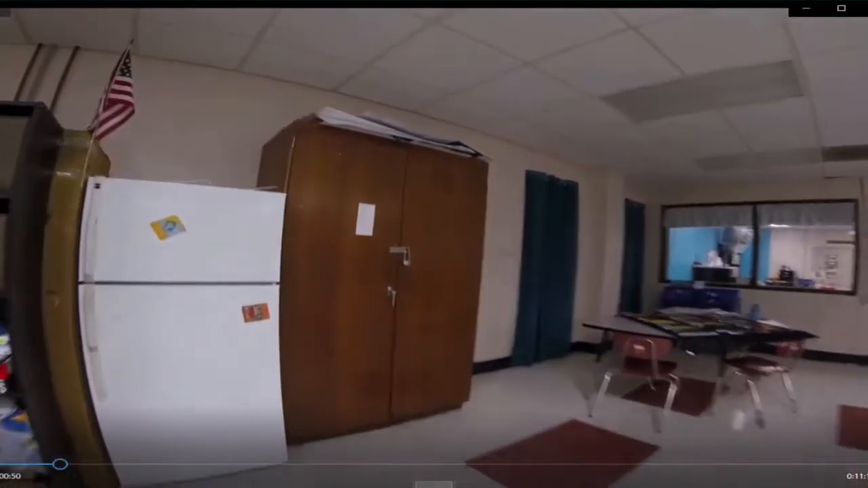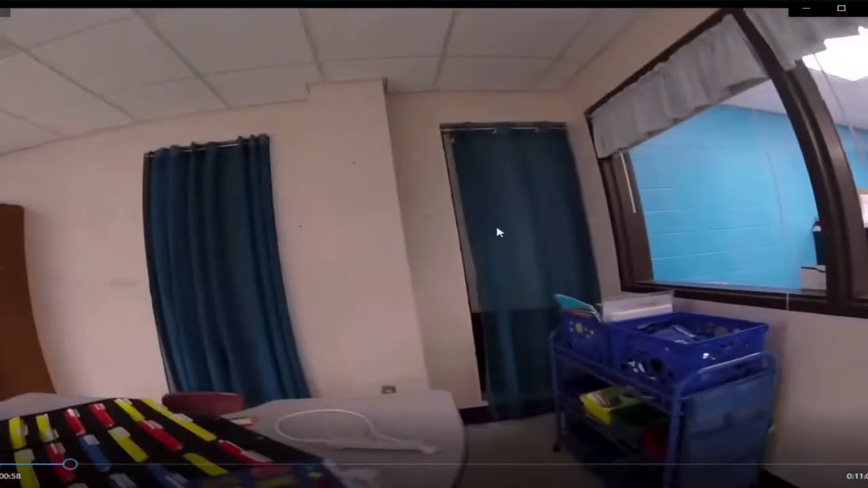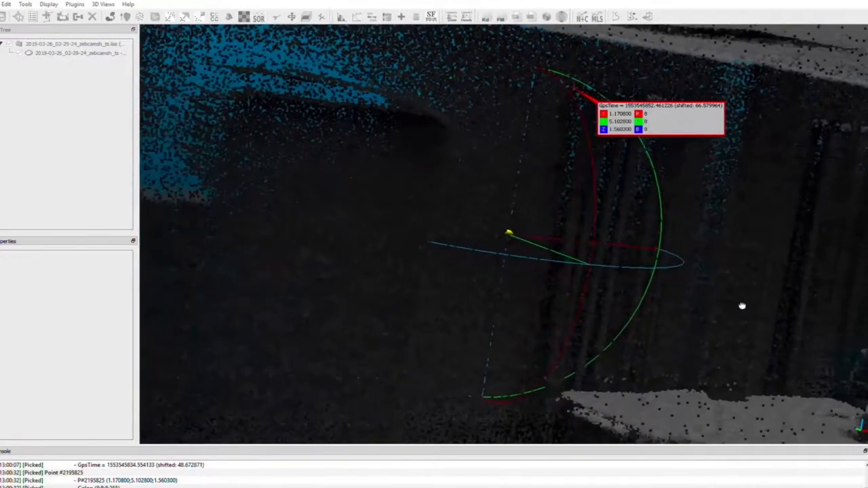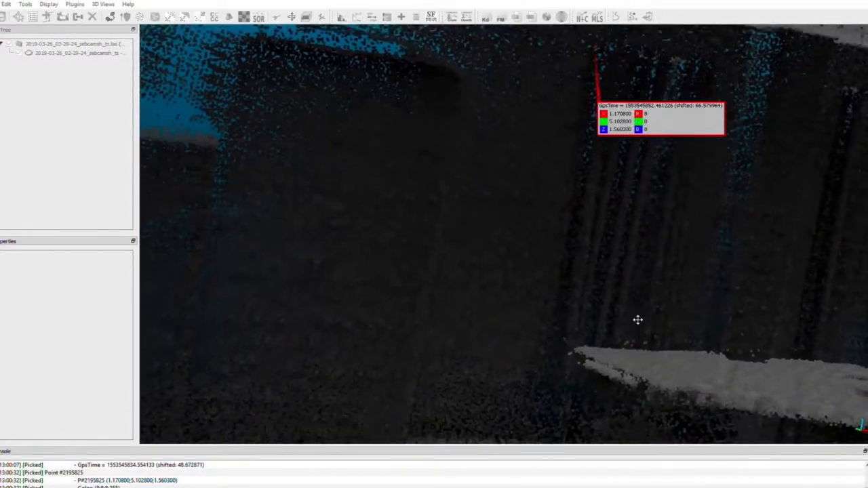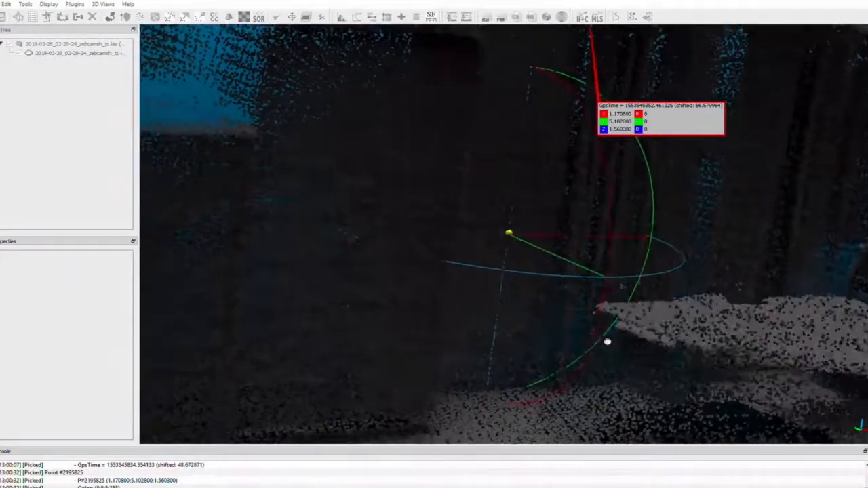In this next sequence, we see a number of windows which are obscured by curtains. These curtains prevent the automation in the YOLO application from detecting these windows and identifying them correctly. Instead, we find ourselves going in and manually marking the thresholds of the windows by their frame from the point cloud.